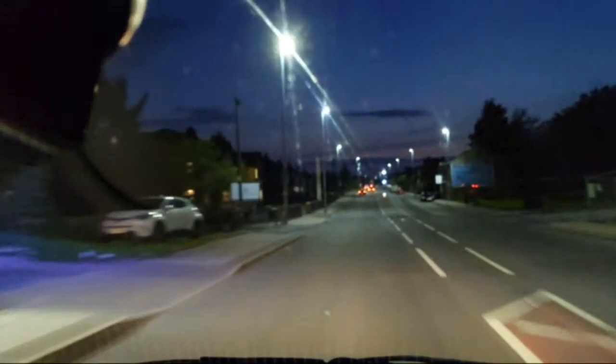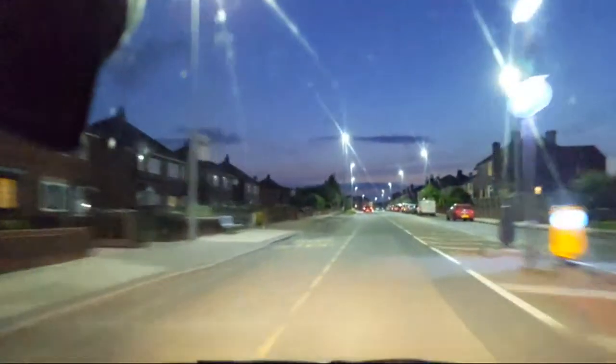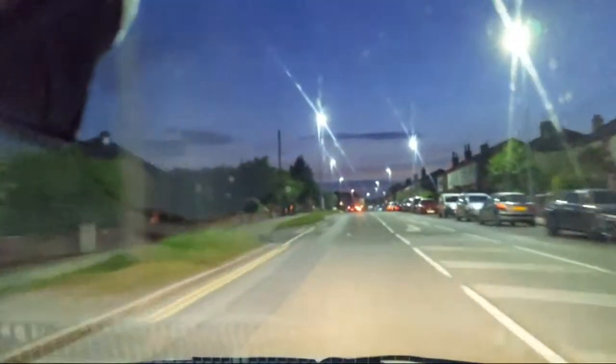Oh yeah, there we go. Is that the one with the... No, it's not. That's not the one. It's a takeaway. So what we're looking for is a bit further up. It's on the left, on the corner. It normally shuts at 10 and it's 6 minutes past, so we might be a little bit late for it. And they have their line.